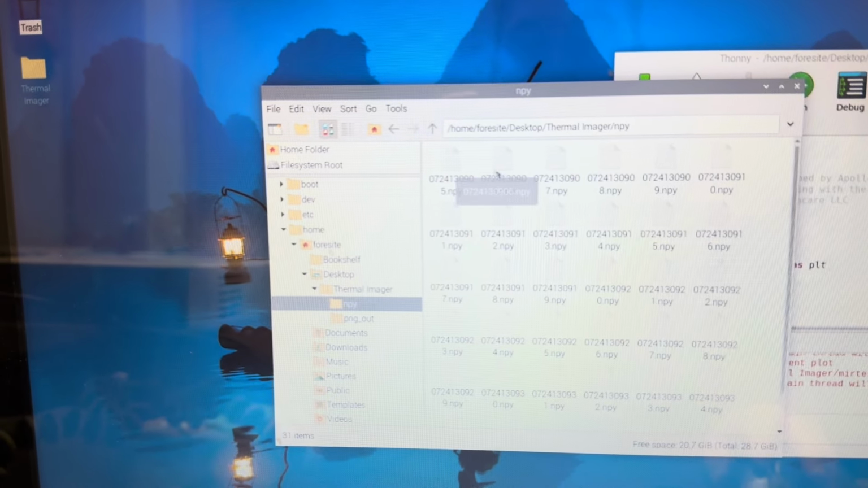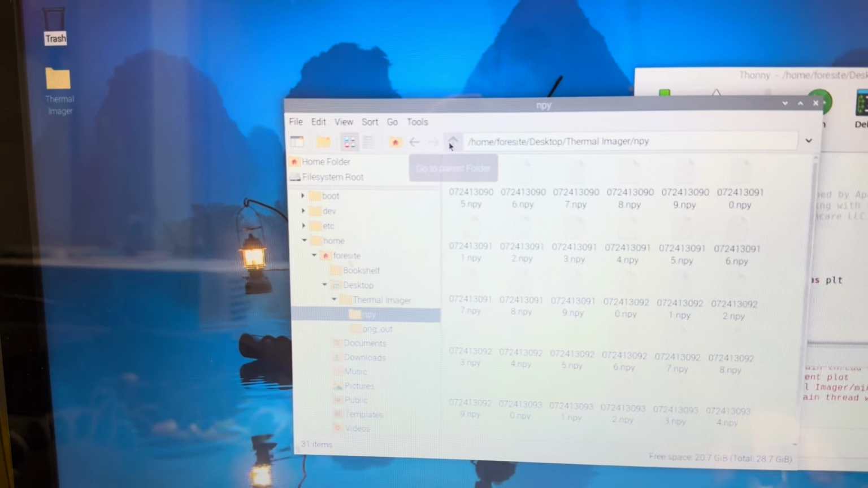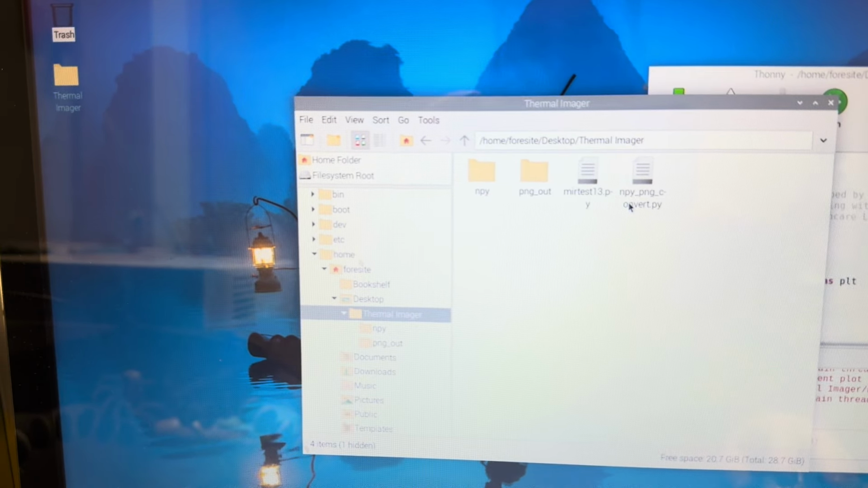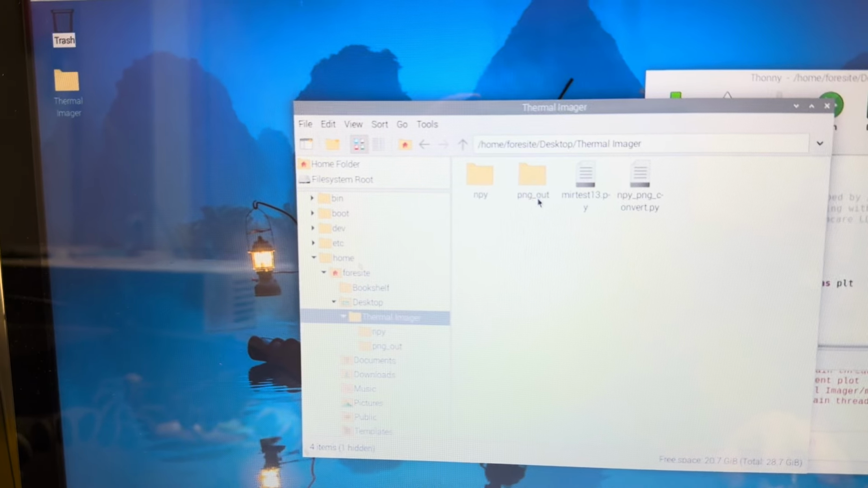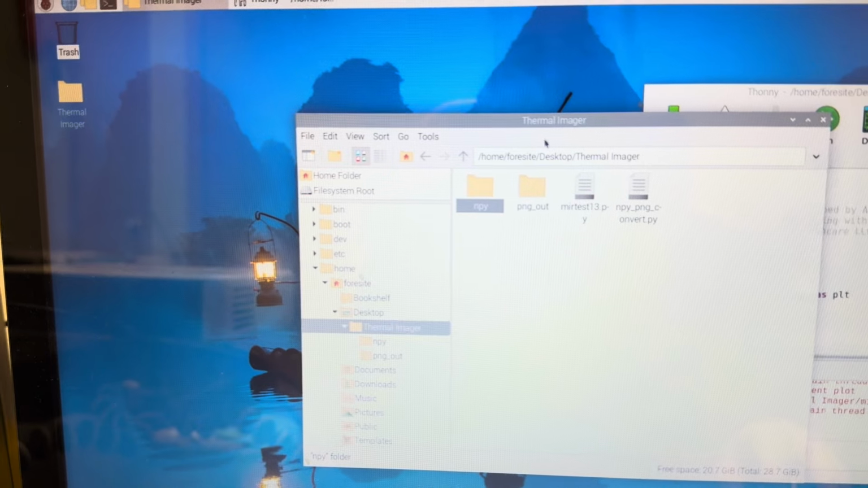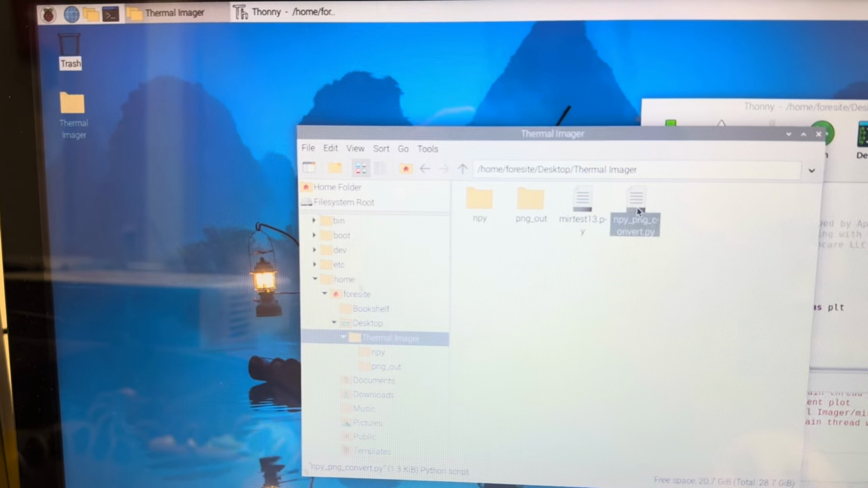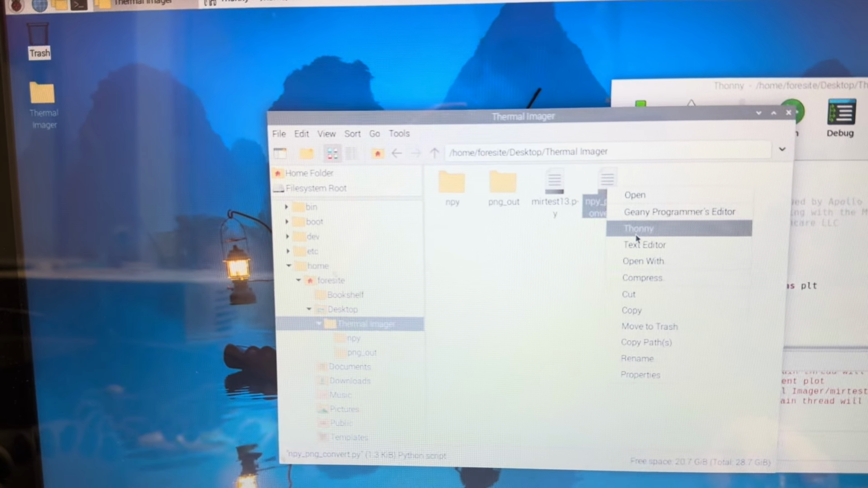The thing is, these are NumPy files. They're basically just a bunch of values that we can't see or understand. So what I did is I created a test program for you guys that's called NumPy to PNG converter. What that's going to do is take these files in here, convert them to PNG, and write them out to PNG out. So you need both of these folders for this to work, but it will batch those files. So we're going to right click this. Again, go to Thonny.